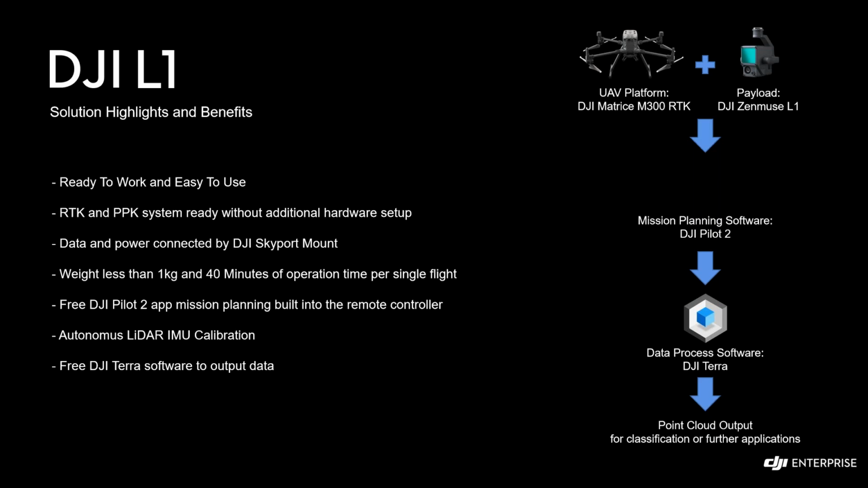First of all, the system is extremely ready to work and easy to use. As I mentioned, no additional hardware setup, and no GPS or GNSS receiver needs to be mounted on top. No additional batteries need to be mounted for the LiDAR module to function. And the entire system is RTK and PPK ready.